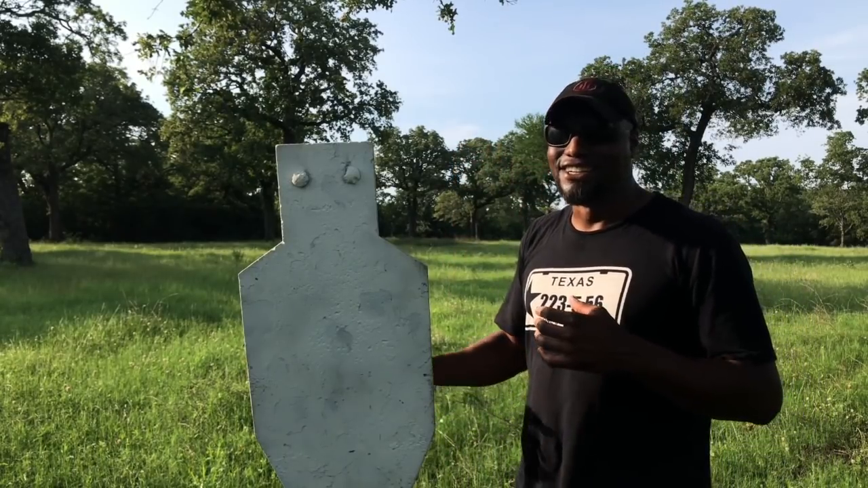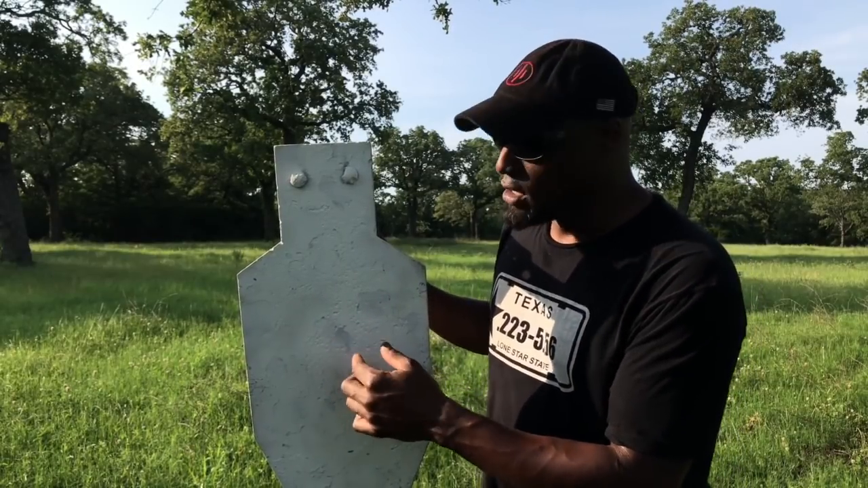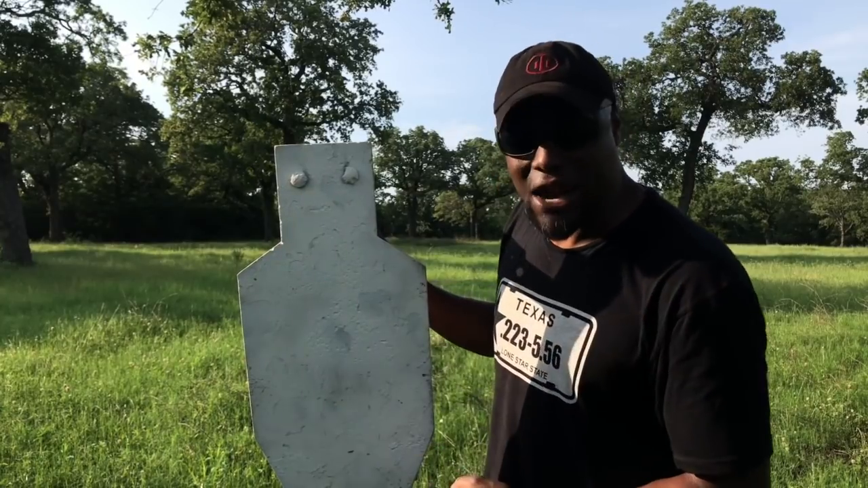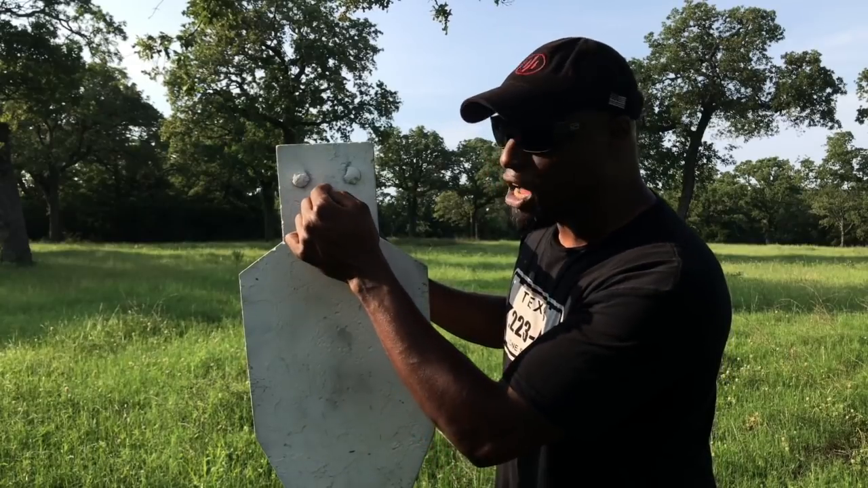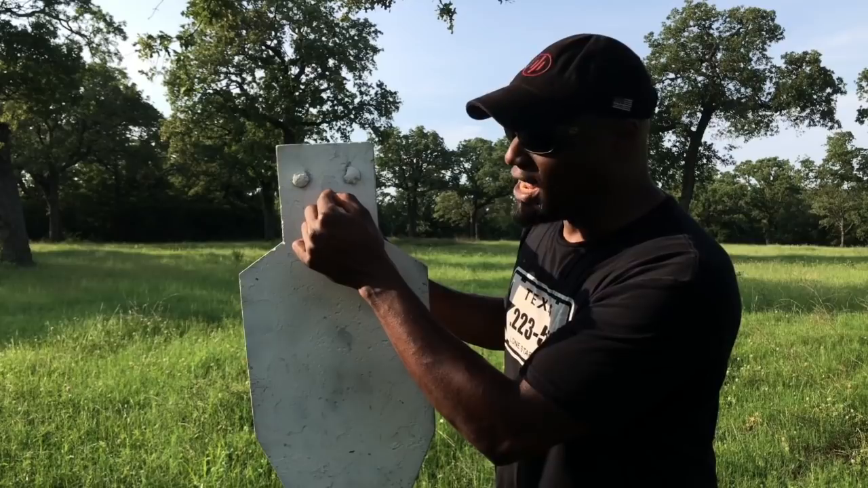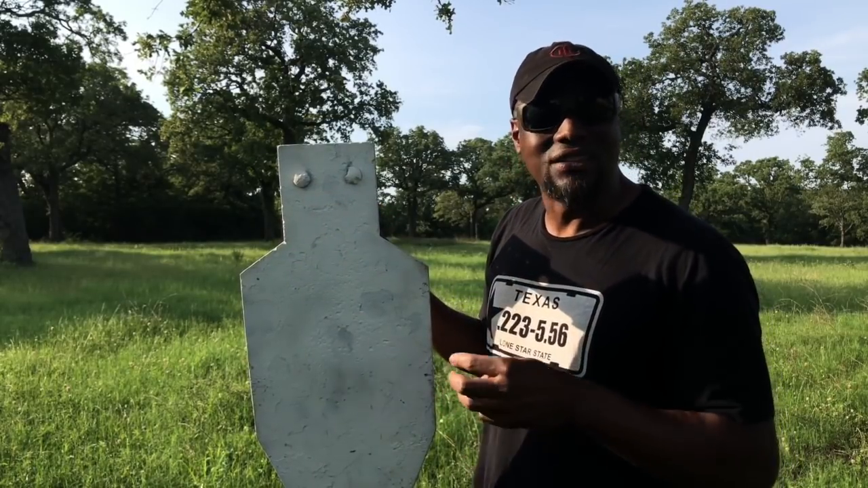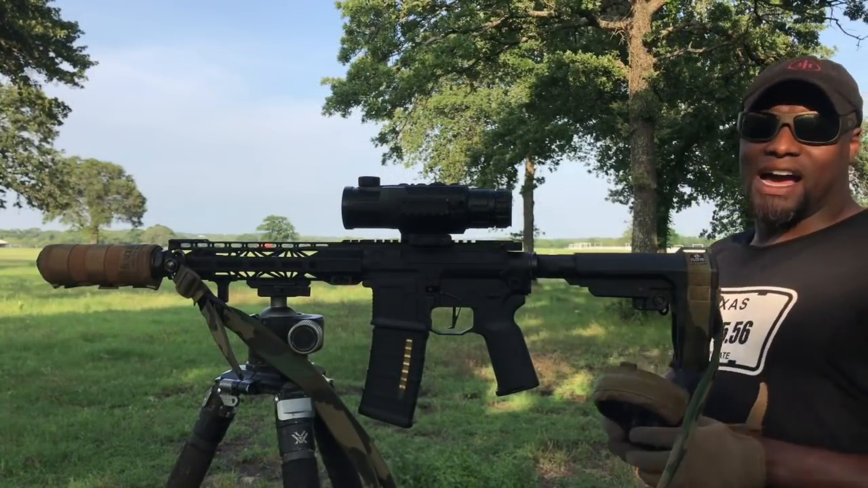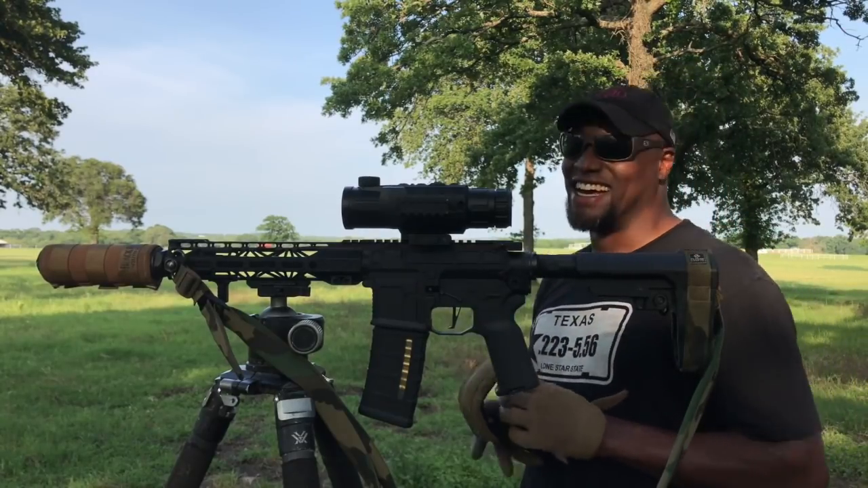So what we're gonna do is take that first shot, figure out where that point of impact is. So let's say I'm aiming right here and my point of impact is here. I'm gonna track that. So I'm gonna hold my reticle here and I'm gonna move my adjustments up. If it's off to the left or the right, I'm gonna move my elevation first, and then I'm gonna make my adjustments for that windage. Usually, I get this done within 3 or 4 shots. We'll see. All right, I got ears and I got gloves. You guys know I gotta wear my gloves.